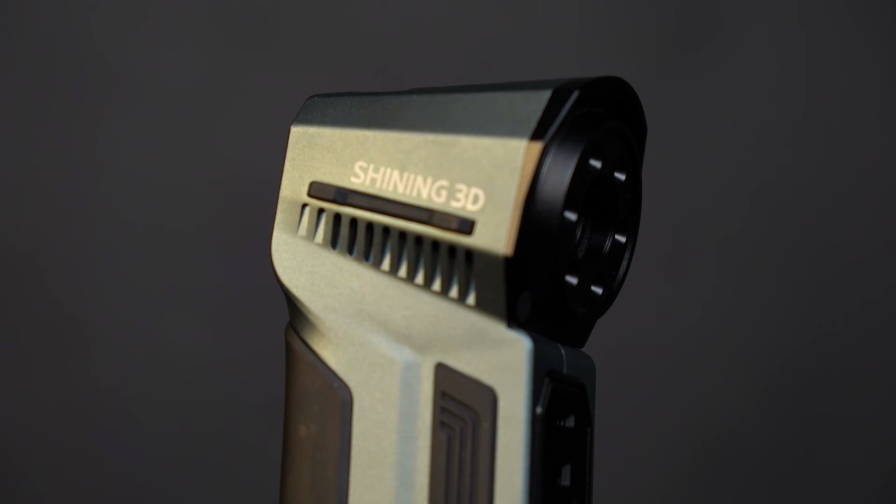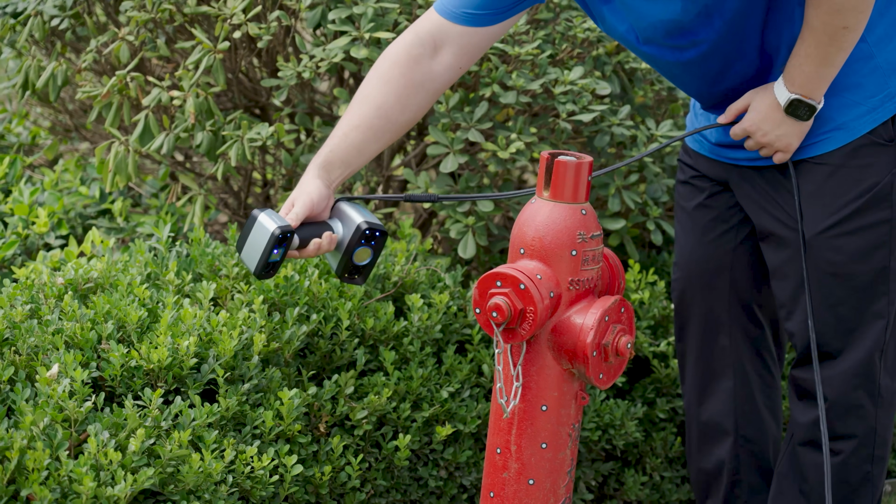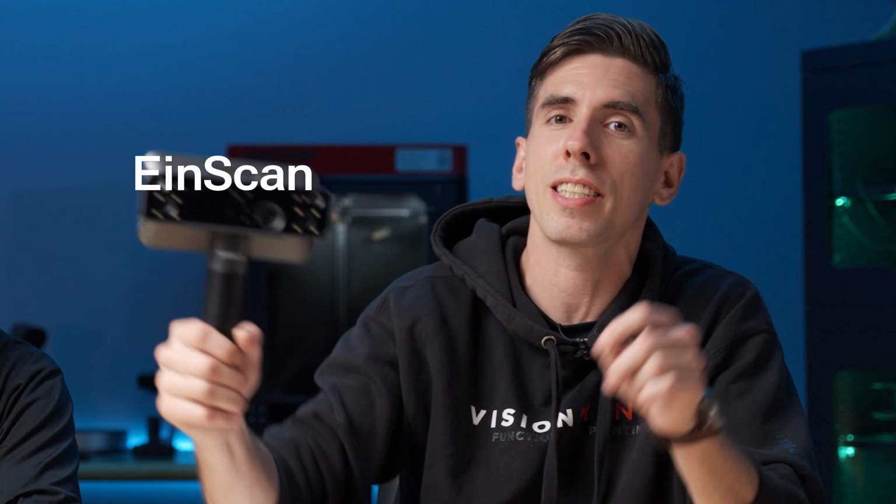All right, so most handheld 3D scanners make you choose between detail and speed, or maybe it's portable, or it's very powerful but it's tethered to a computer. But this one seems to do it all, and that's the EinScan Rigil.